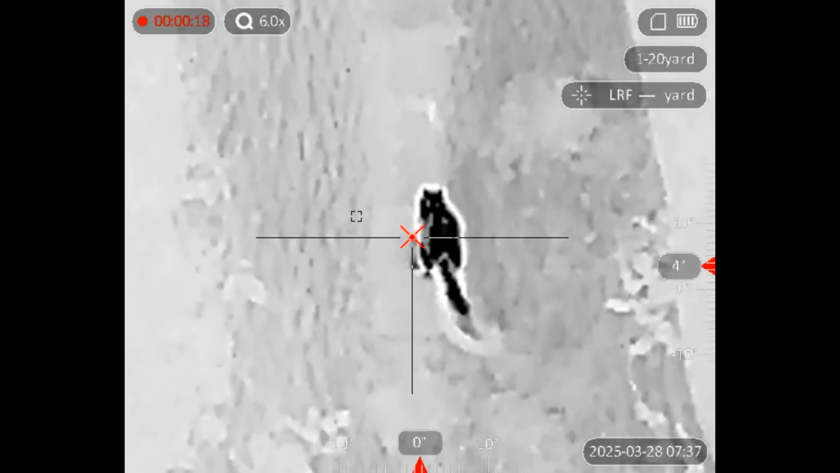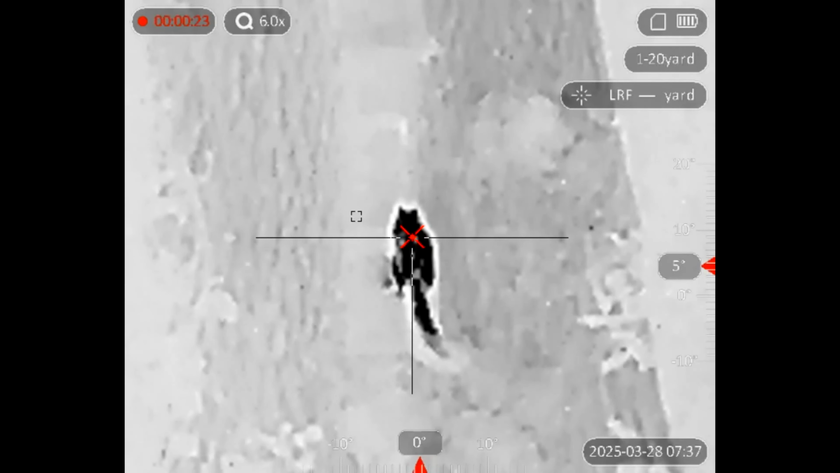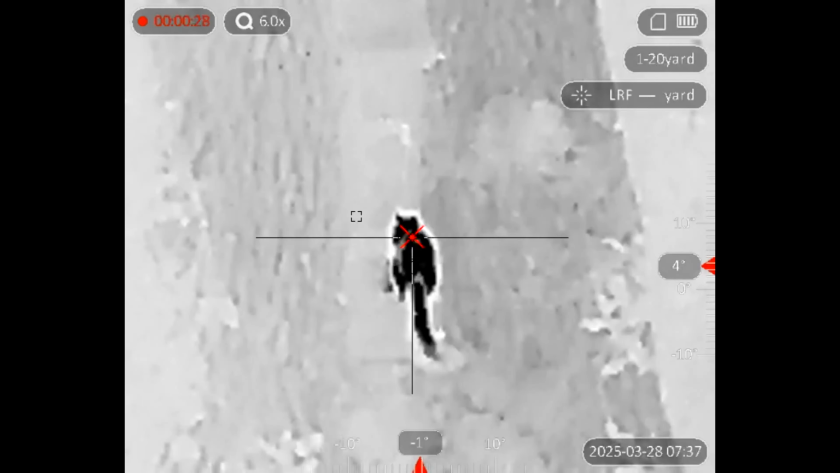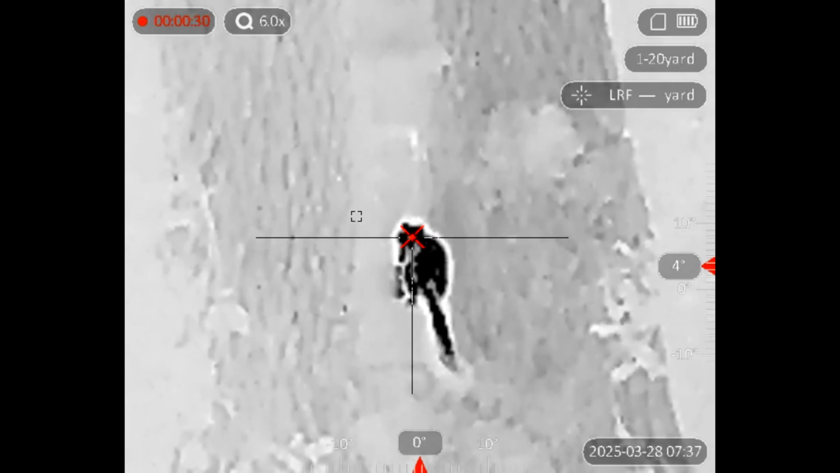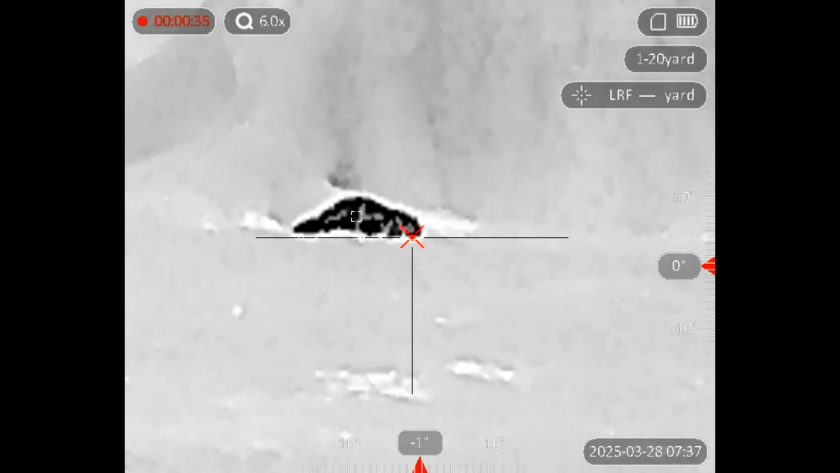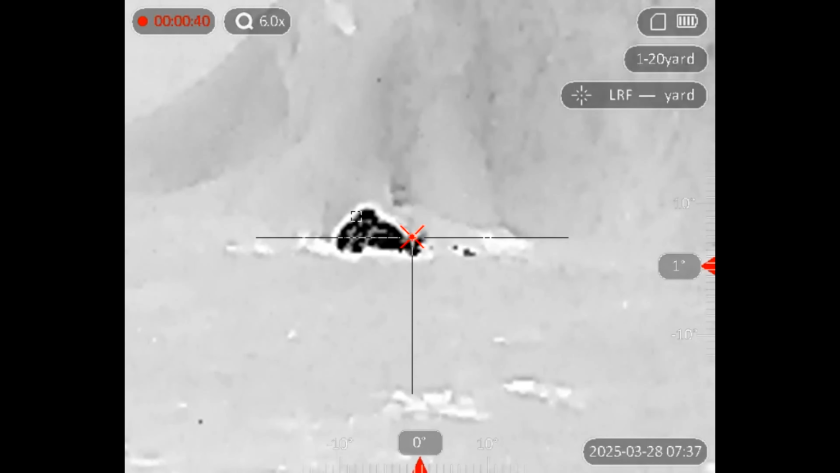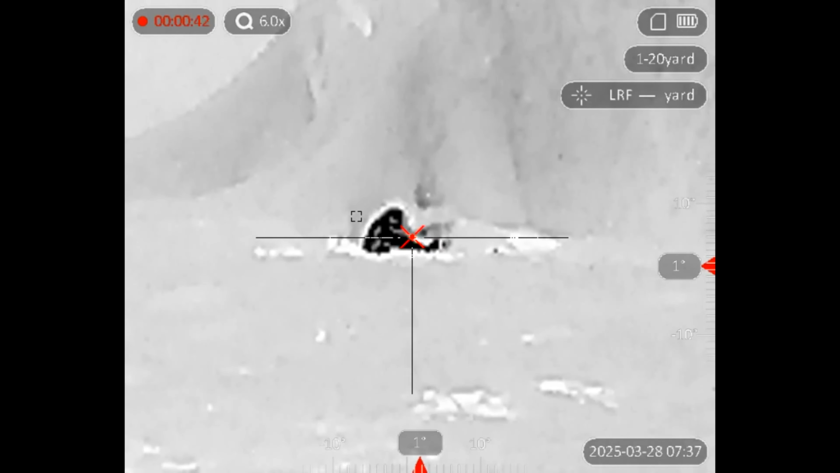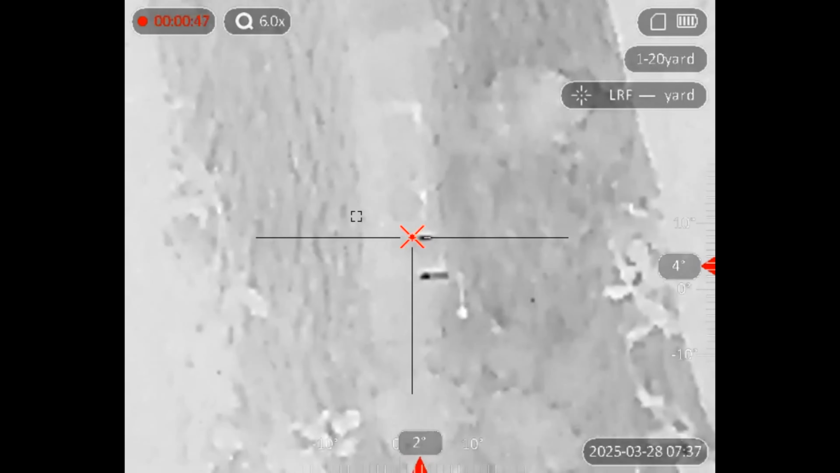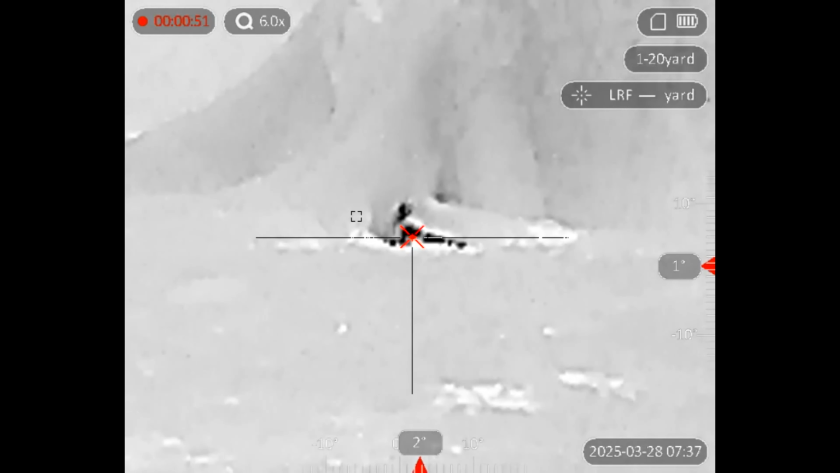I'm sat 20 yards away. I've ID'd this. Definitely a grey squirrel. Just needed to turn around a little. That's enough. And you can see where the pellet went straight through and hit there. First one down.